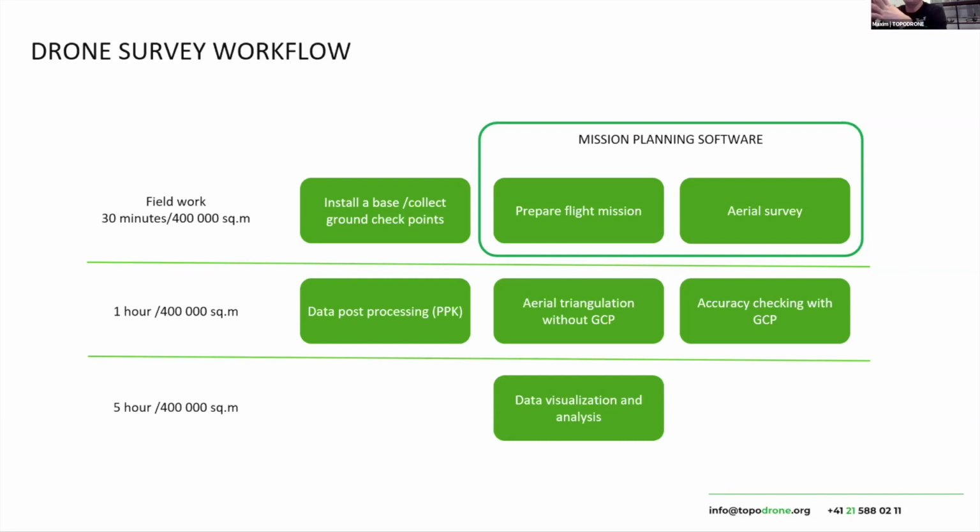If we are talking about RTK, it's not possible to use it in the mountains or in cities where you fly around buildings and can lose your connection to the drone. As soon as you lose the connection between your drone and base station, you will lose the precise position of the drone, and in this case, your survey will be spoiled.